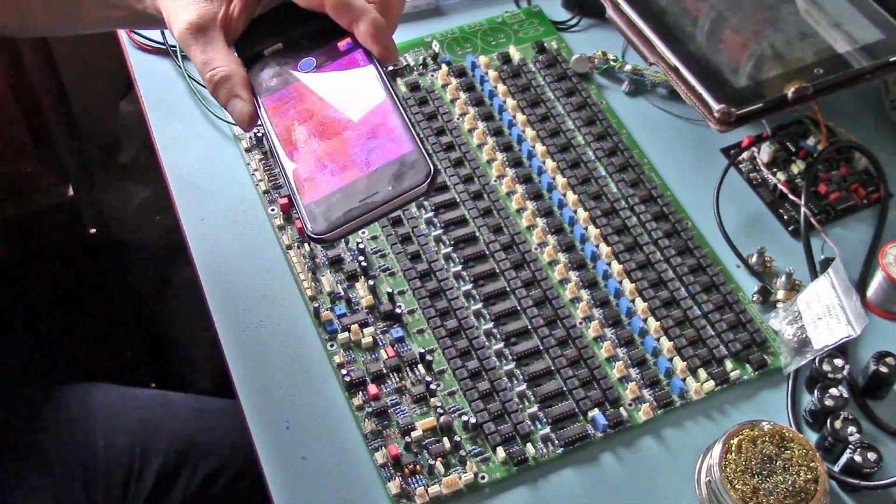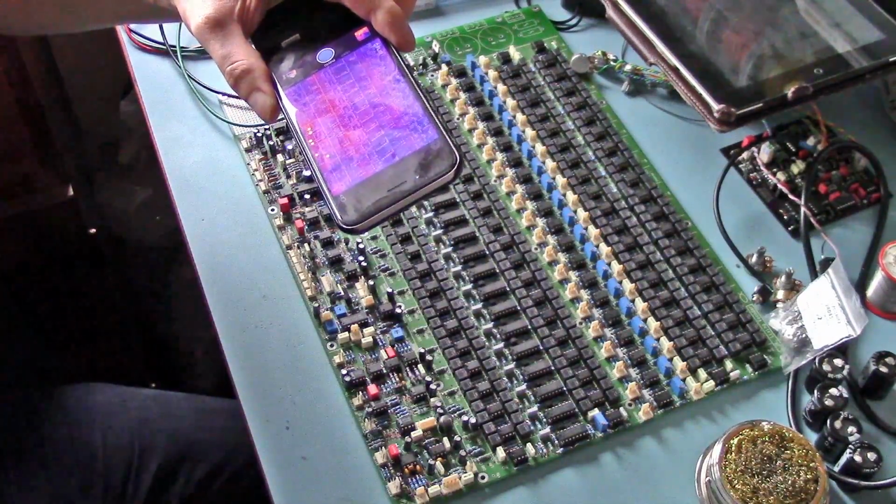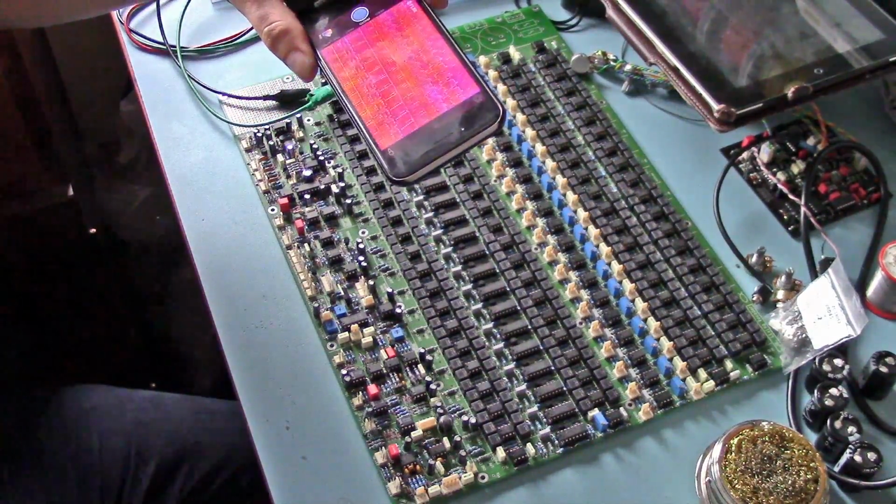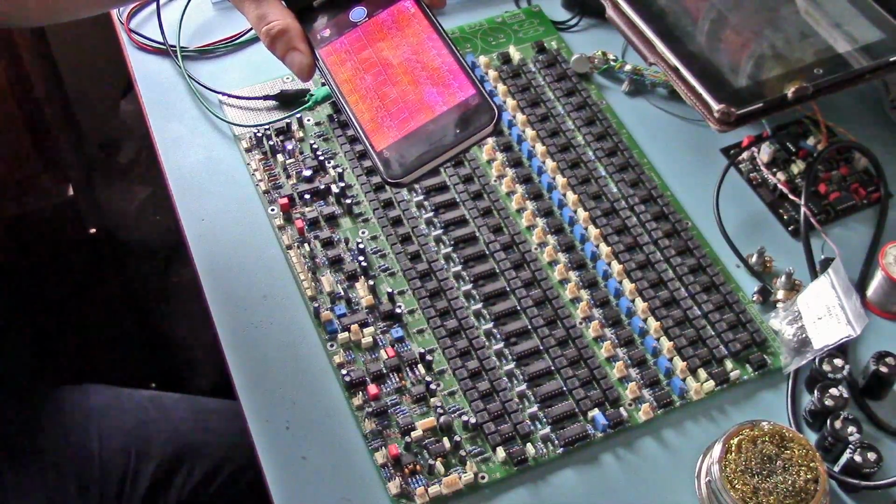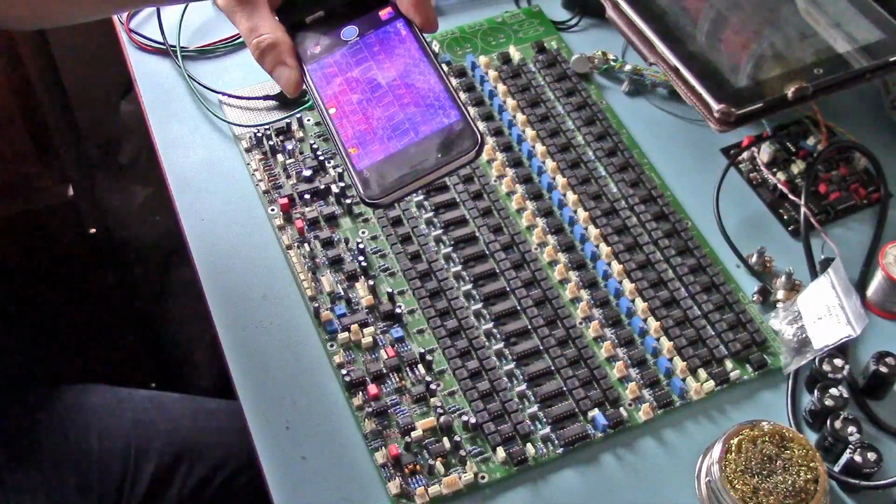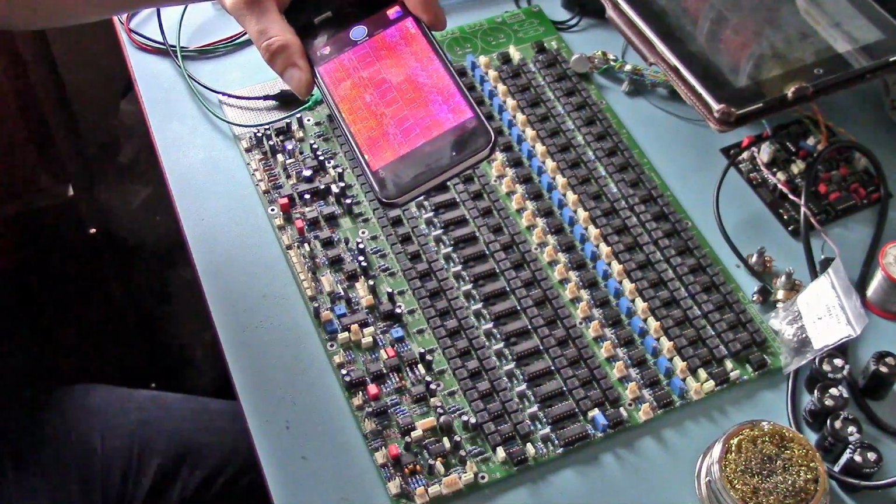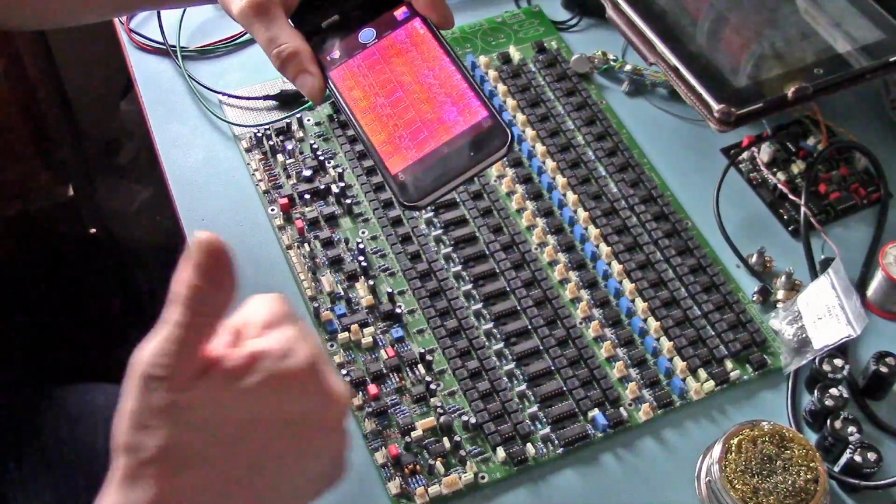You can see how sensitive the camera in this is. So for electronics, absolutely brilliant. You can get higher end ones, but it does the job. It does the job perfectly. I'm really delighted with it. I think it's a great little bit of kit. So thumbs up for that.